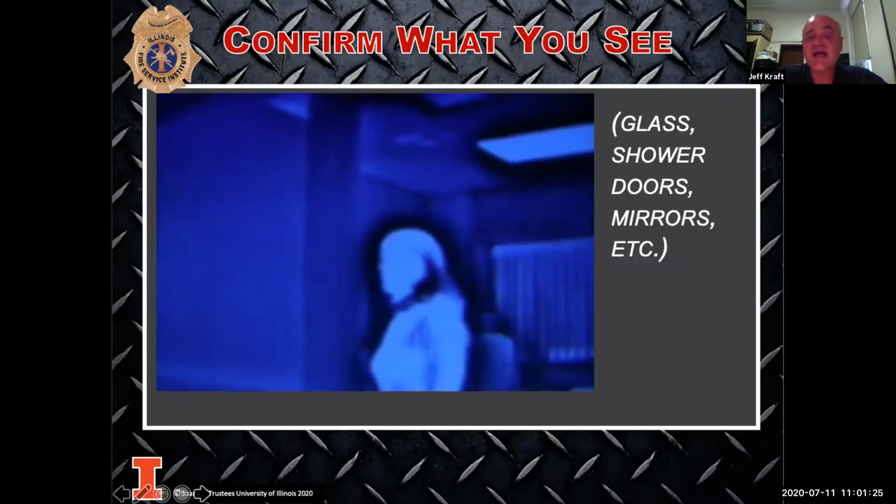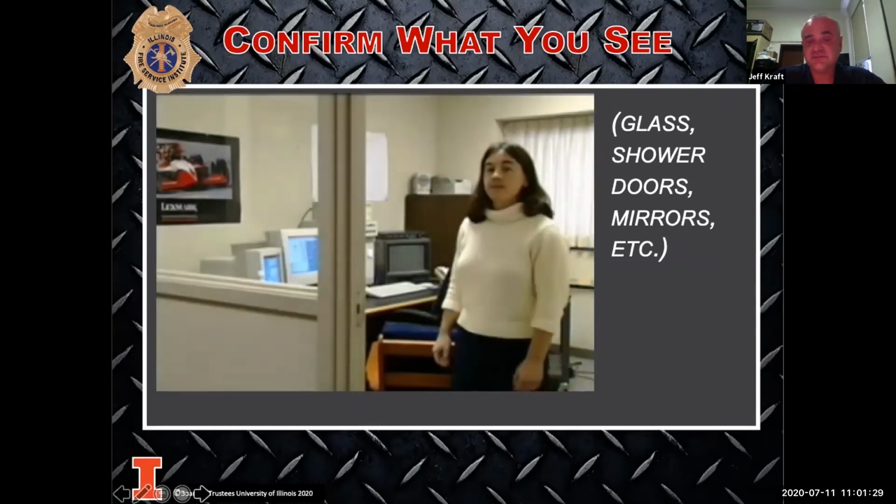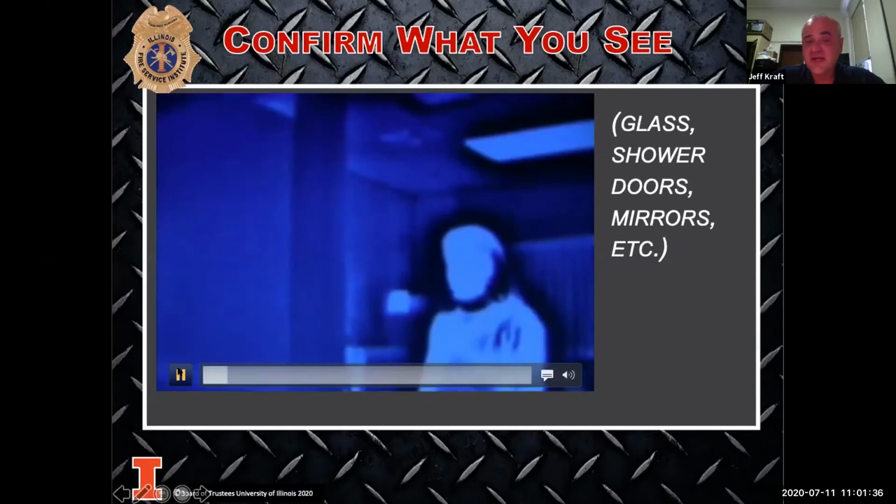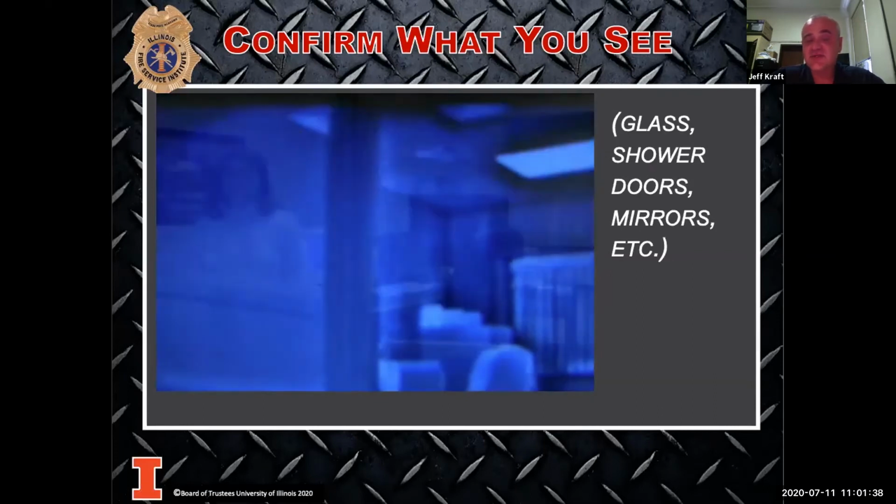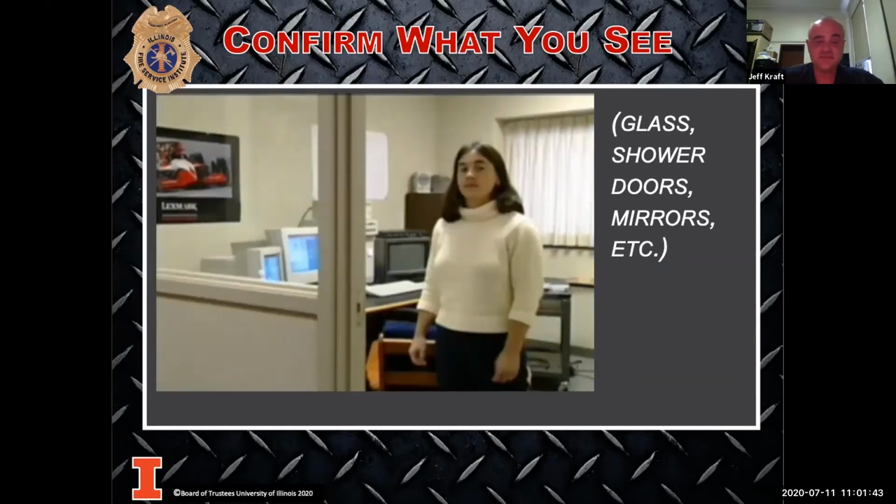Going behind glass. You see she disappeared. In the video that we're going to show you before we end this class, you're going to actually see the person who has the camera who's filming. You see the reflection in it.